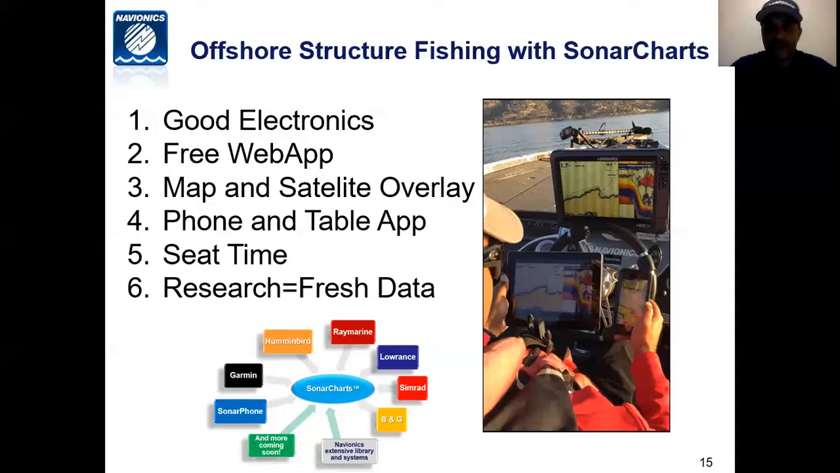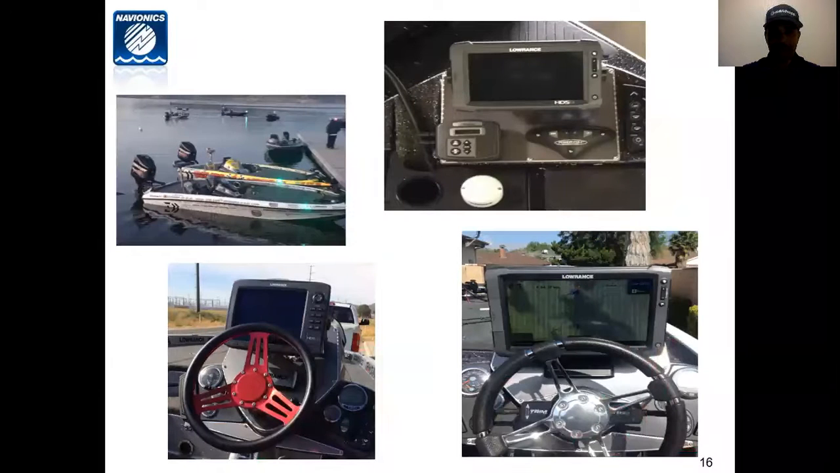Now, the benefit of using Navionics is that we take data from all the major fish finders. You have Lowrance, they have their version of mapping, Raymarine, all of these companies have their version of mapping. The difference between Navionics and these other companies is we take data to build our mapping software, which is called SonarCharts, from all of these major OEM fish finder brands. So you get access to thousands of people that are out doing sonar logging, uploading the data to the Navionics website. They're going to give you the most accurate data in terms of mapping software.